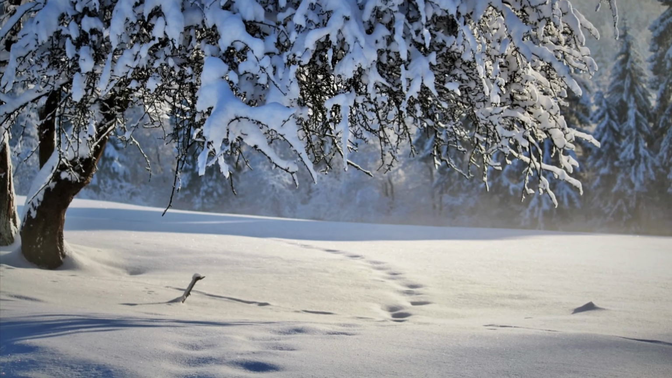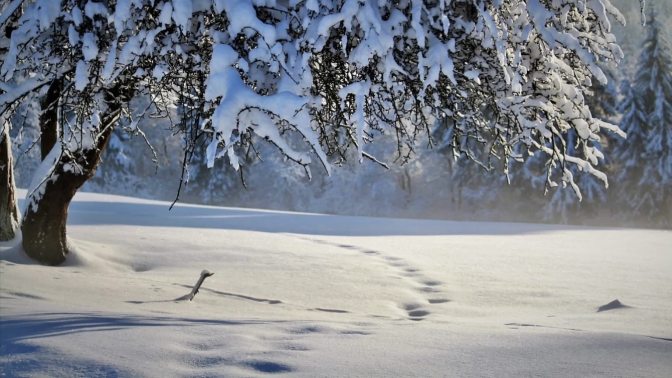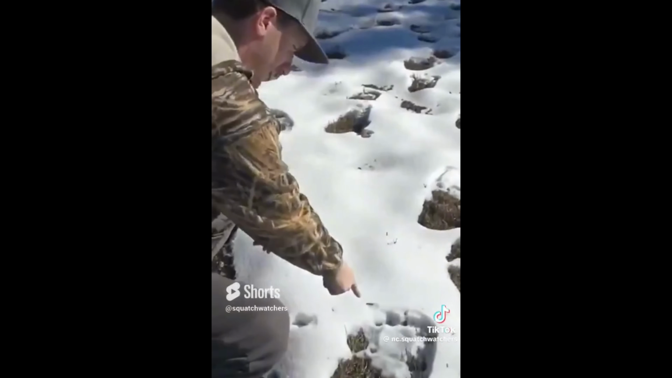This video here was uploaded to TikTok on December 12th, 2023, so very recently. The caption of the video reads, "A group of Bigfoot seem to leave giant footprints in the snow very close to a famous Bigfoot sighting location." Take a look at these explorers' discovery.